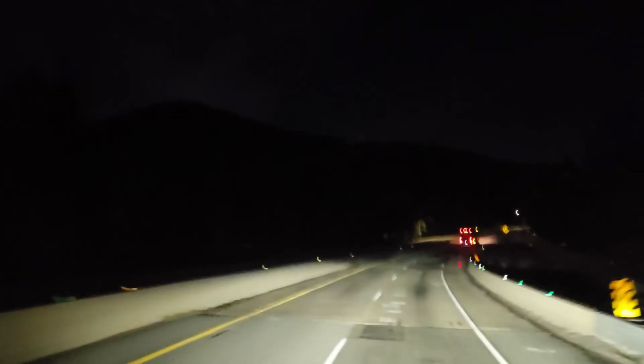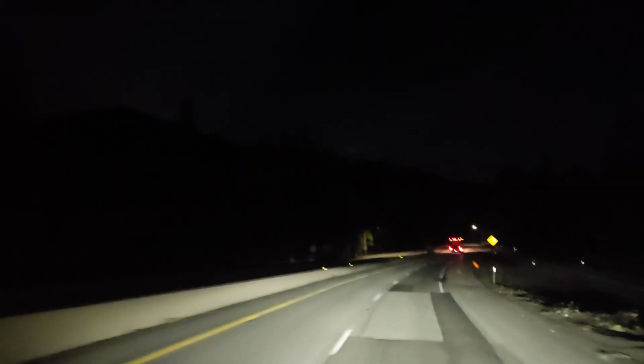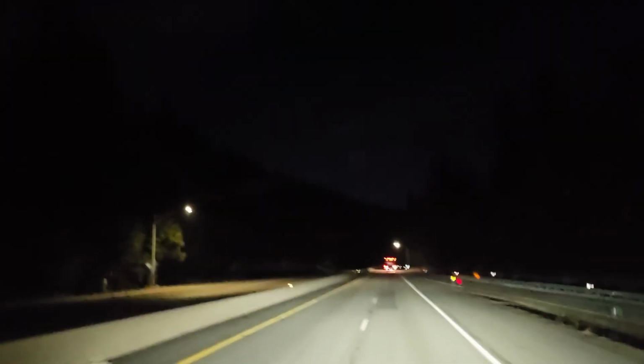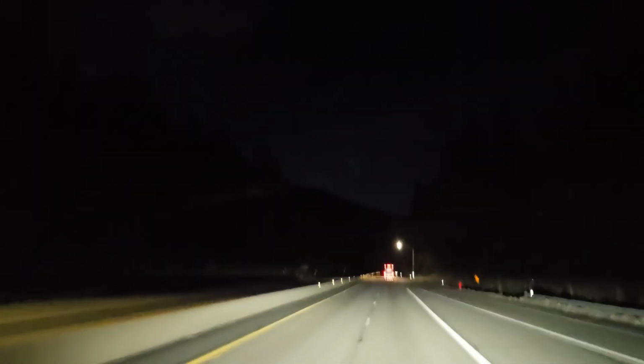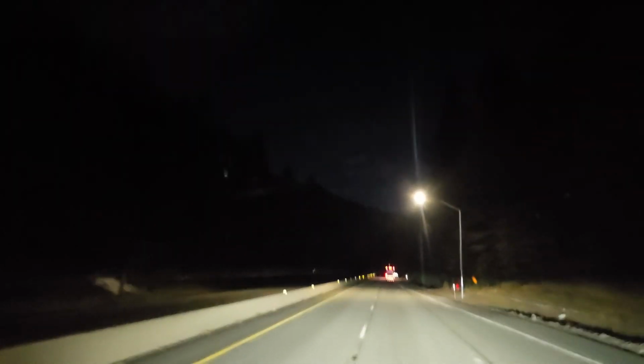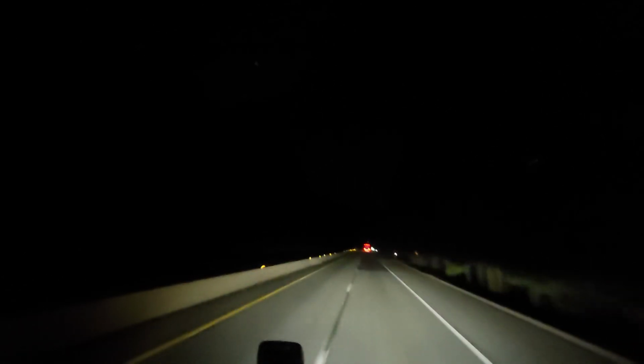I go around these curves. The speed limit says 55. I'll run 40, 45. You know, what makes me feel comfortable. It's all about being safe.